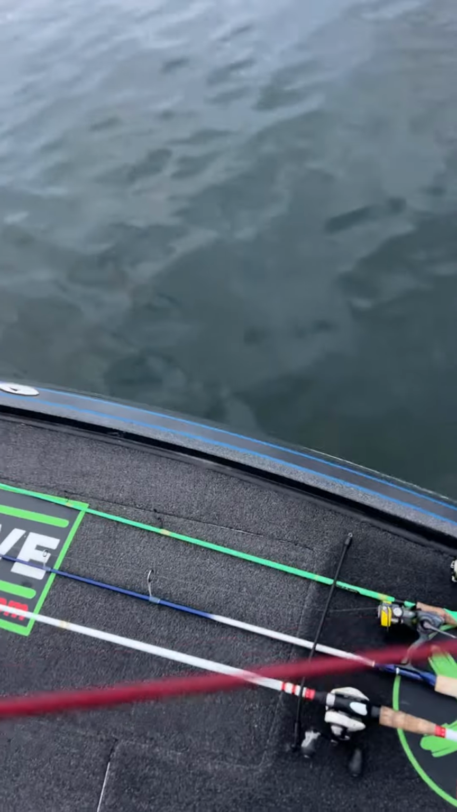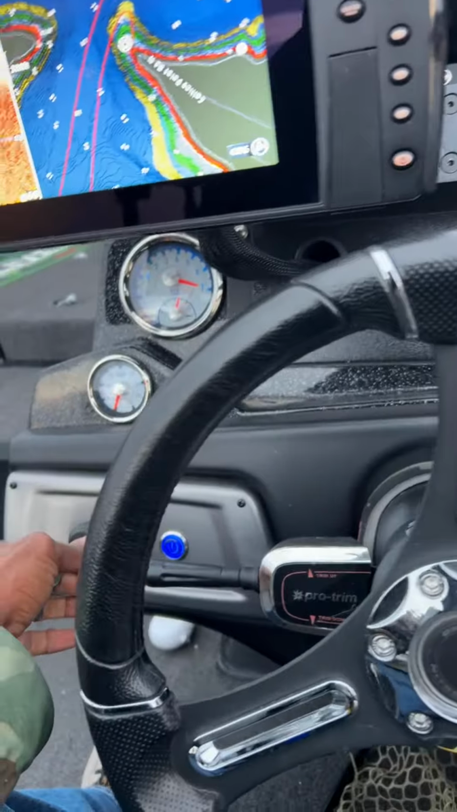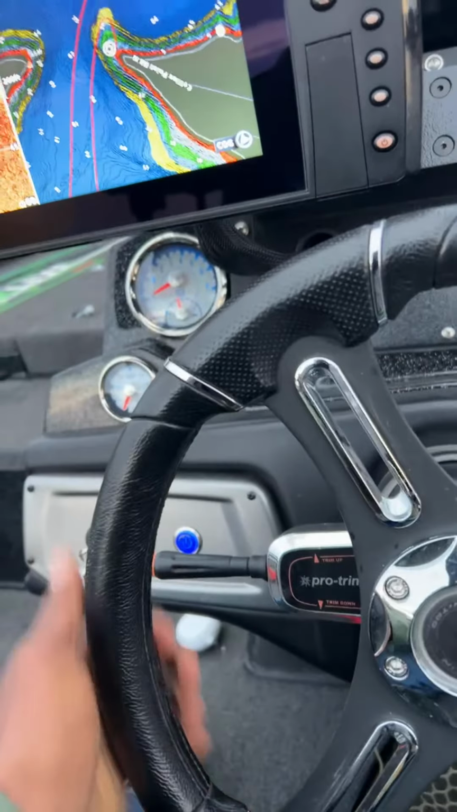Let's ease on up here to a shoal marker and just fish some rocks. I need to come out here a little earlier so that we can go and find those bait fish. Maybe we can get out here a little earlier tomorrow. Shout out to Clint Perry, guys.